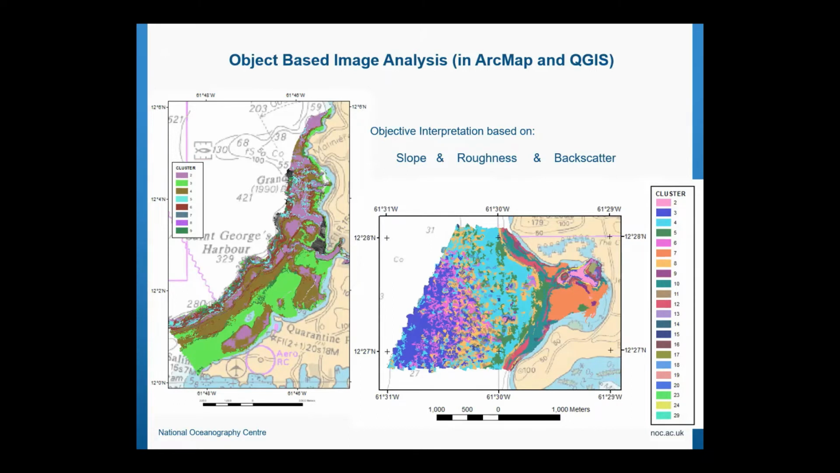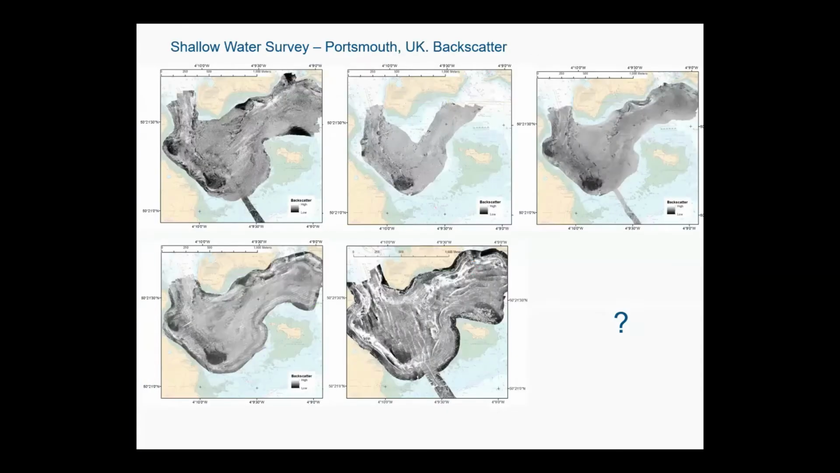So we can start to do this sort of thing, but we need to start looking at that. And then we're going to start to say, well, how reliable is this? Can we rely on this artificial intelligence to give us something or other? I covered something this morning about the shallow water surveys that they did, and I'm wondering whether there's something there that we can start to look at.